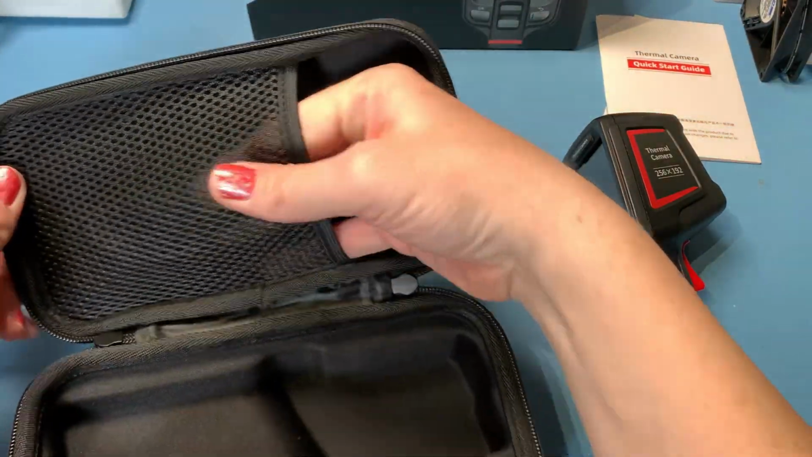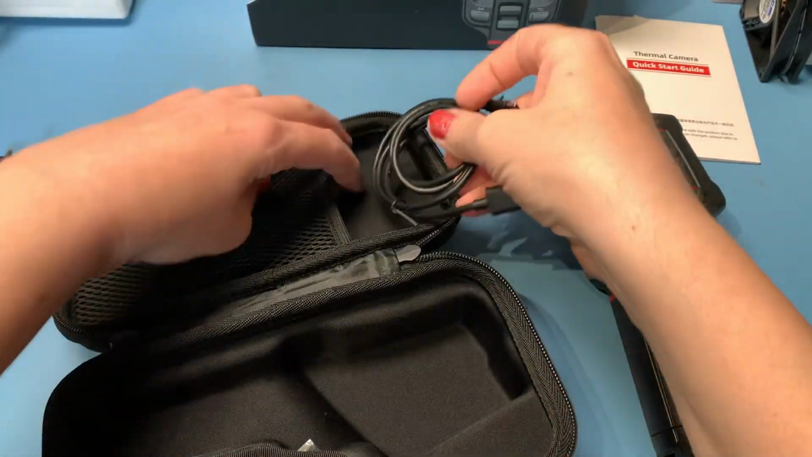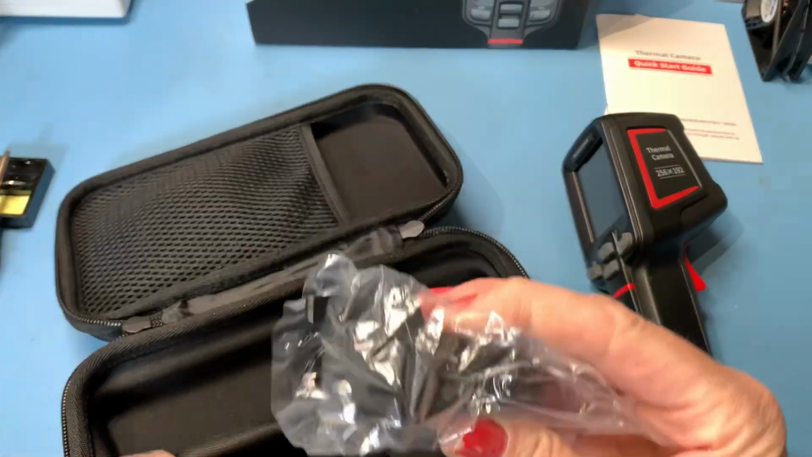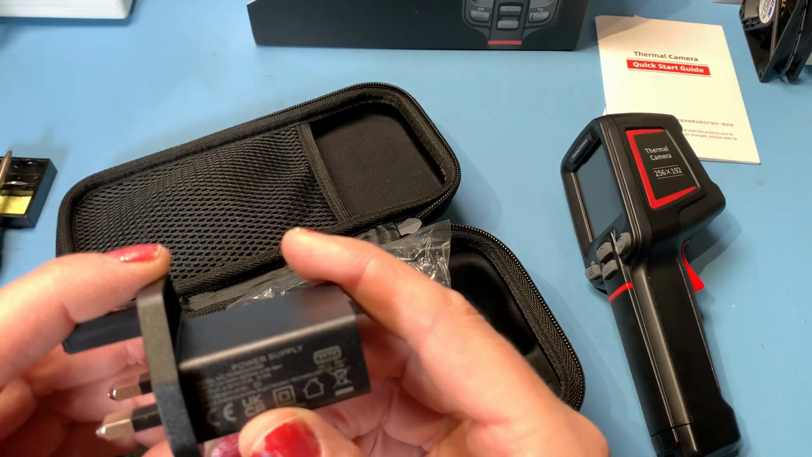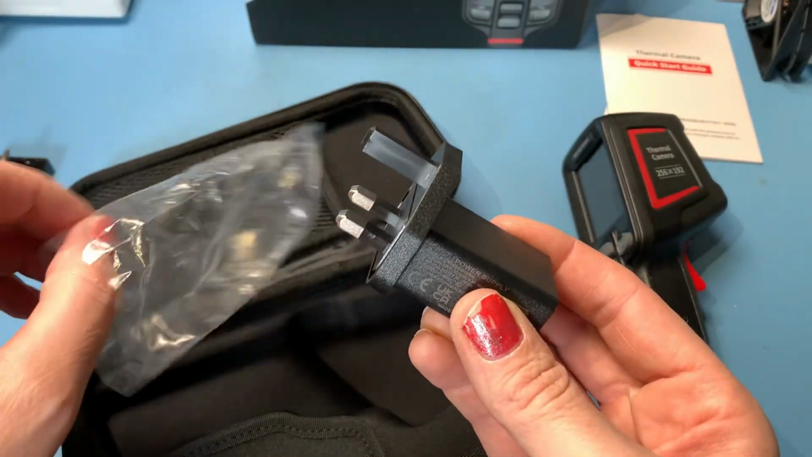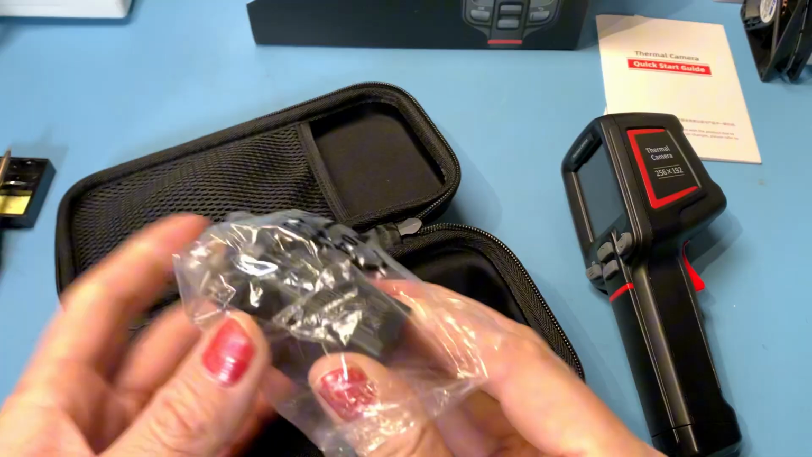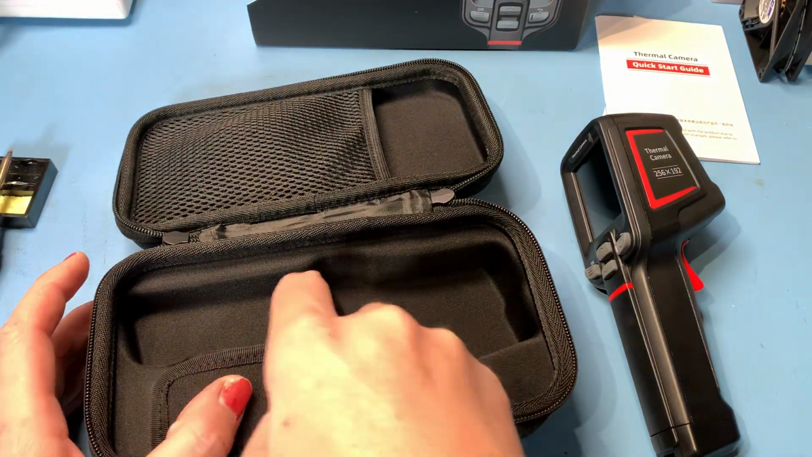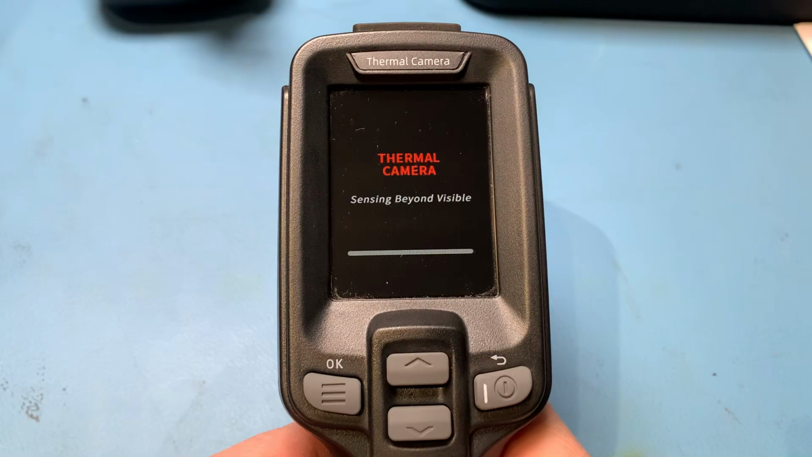What else do we have in the case? We've got a cable, USB-C to A, that's our charge cable. Lovely. And we've got our UK power adapter, fantastic, for charging it up. That is a 5 volt 2 amp 10 watts. Okay, nice that that's included. Always like to see a UK adapter. And it's nice that it fits in the box as well, because quite often you find the adapters don't always fit in various boxes. Let's power on.